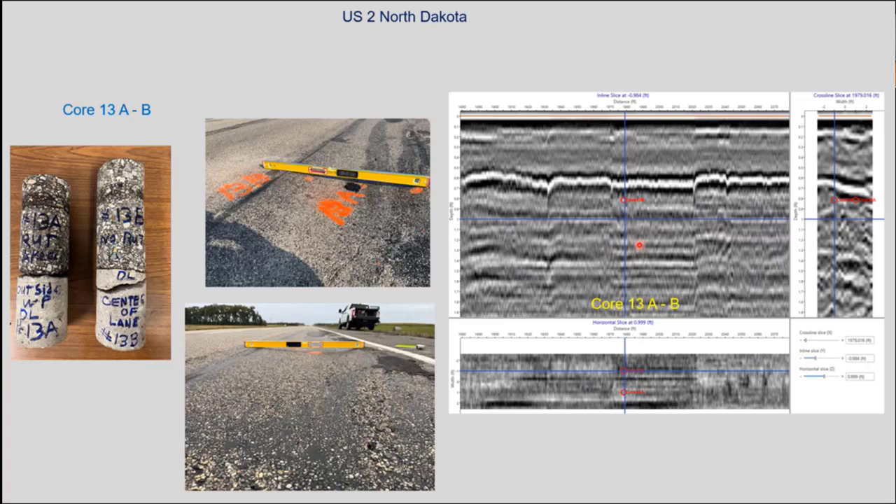Here's one where we took a core in a rutted area, the rut being about 2 inches deep at the deepest part. So we took a core there. We took a core in the middle of the lane. And you see them over here to the left. They're actually in fairly good condition.